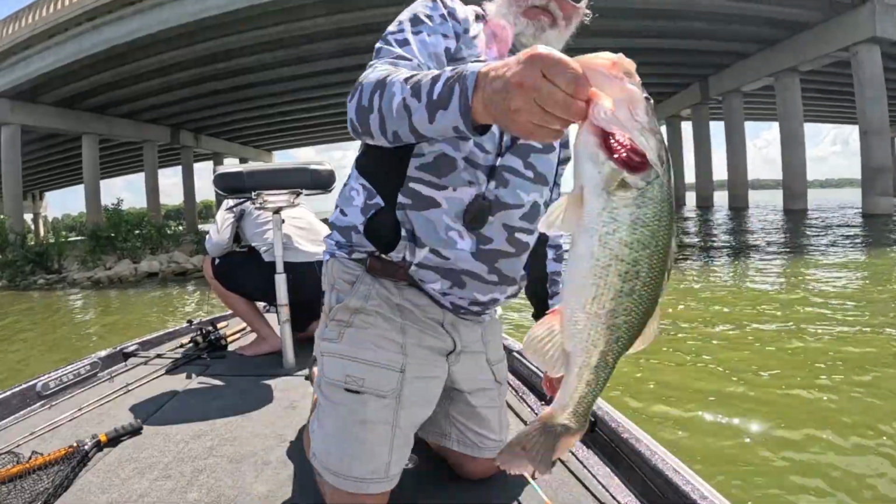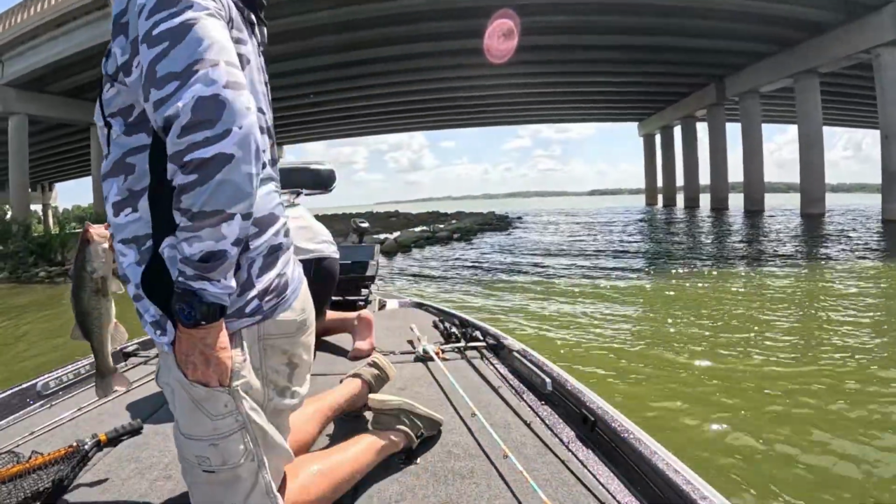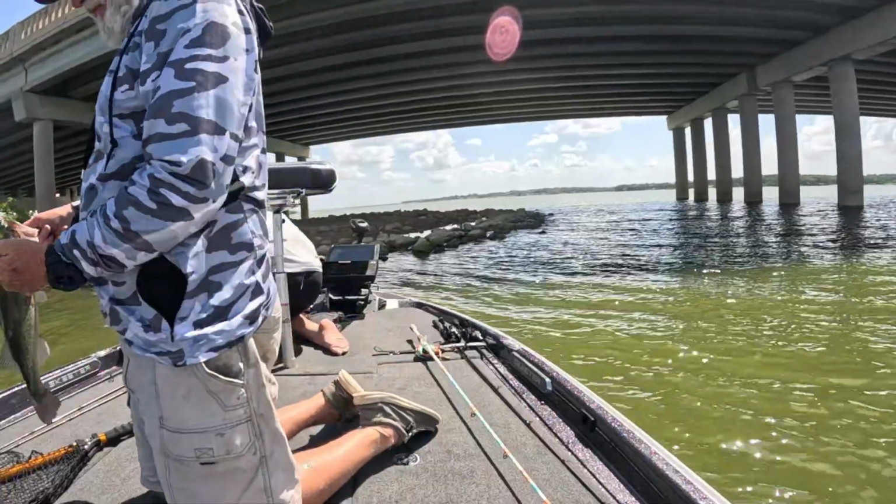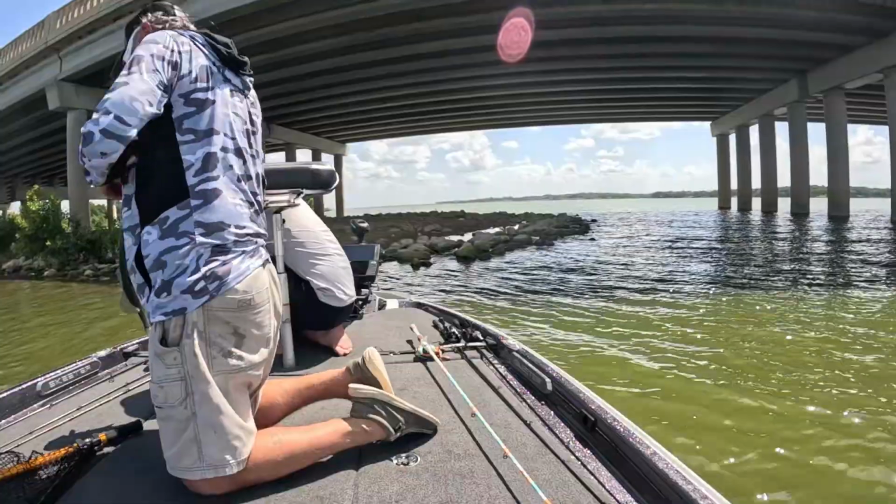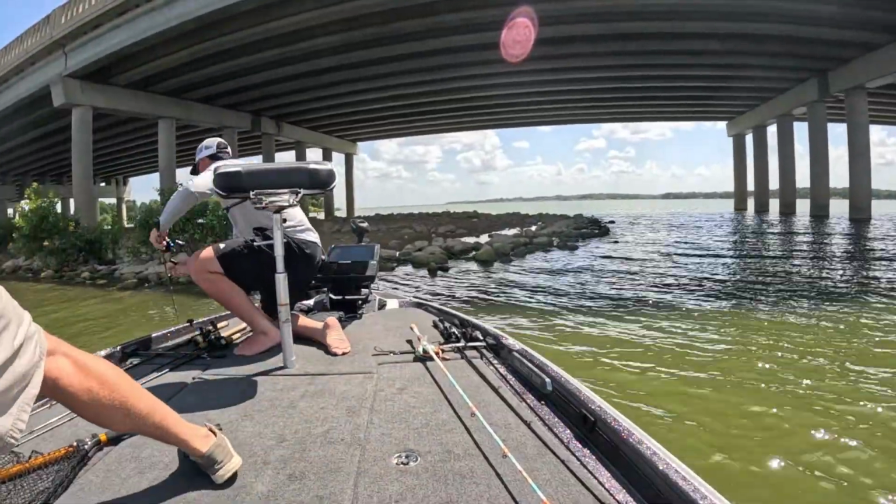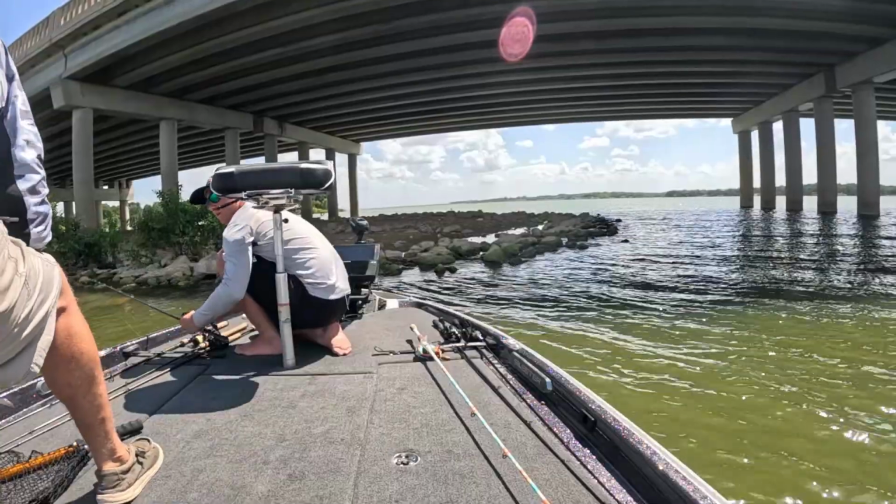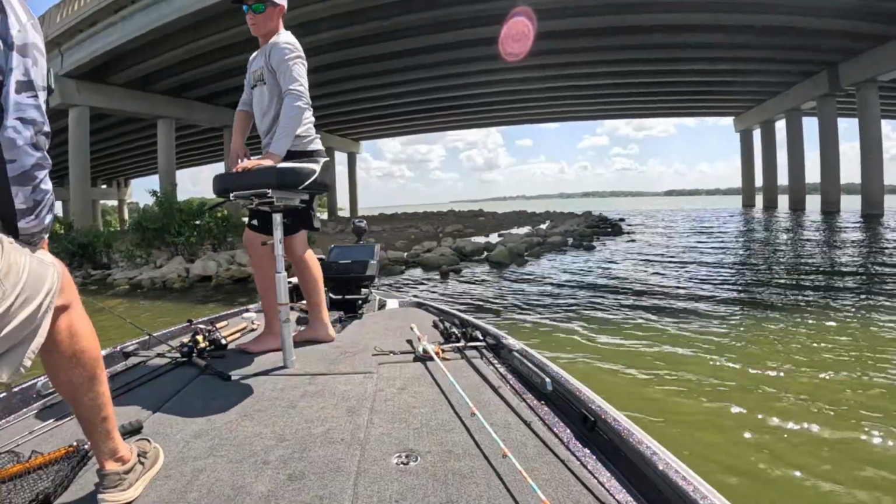All right, let me weigh him. Can you get it or not? Here, hold on, push the button for a second. Let's do this fish first. Here. Sideways.